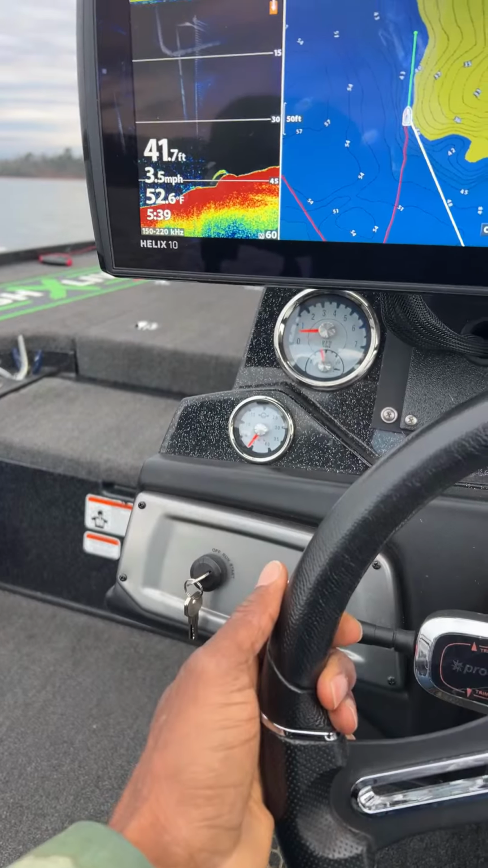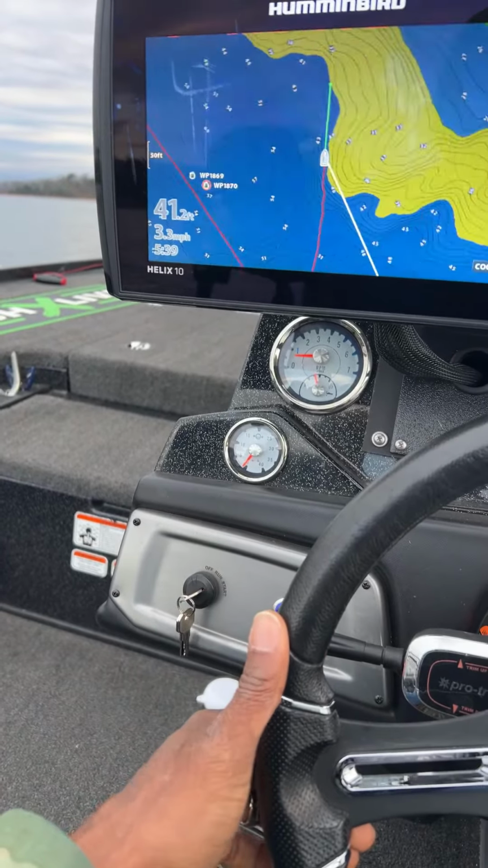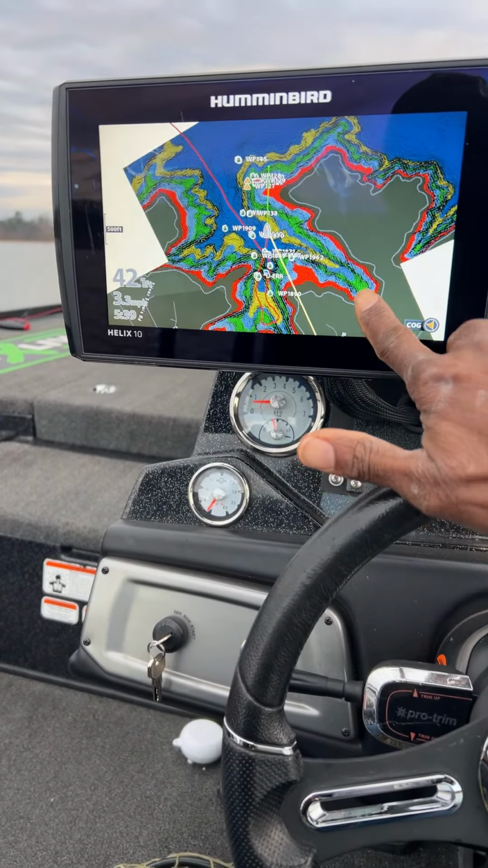So I think, Frisco, you may just be tuning in. But basically what I'm doing today is I'm scanning around trying to find bait fish first. Let me just go to this screen right here. So let me just show you, Frisco. I know you know how to read your mapping. So you see this creek right here?